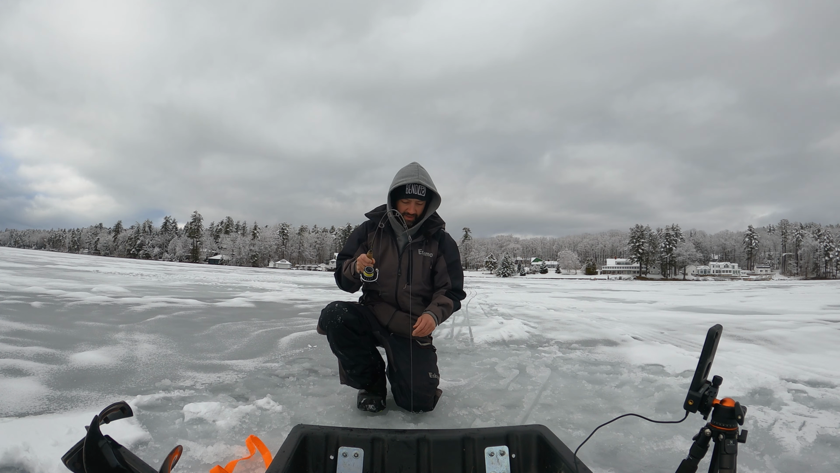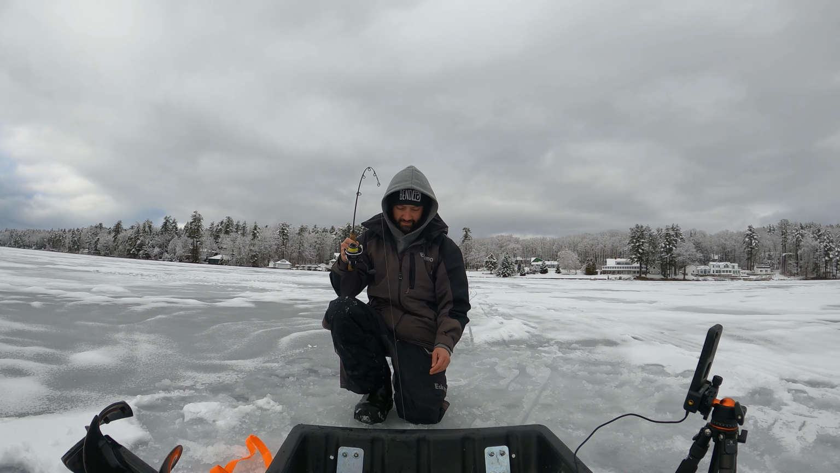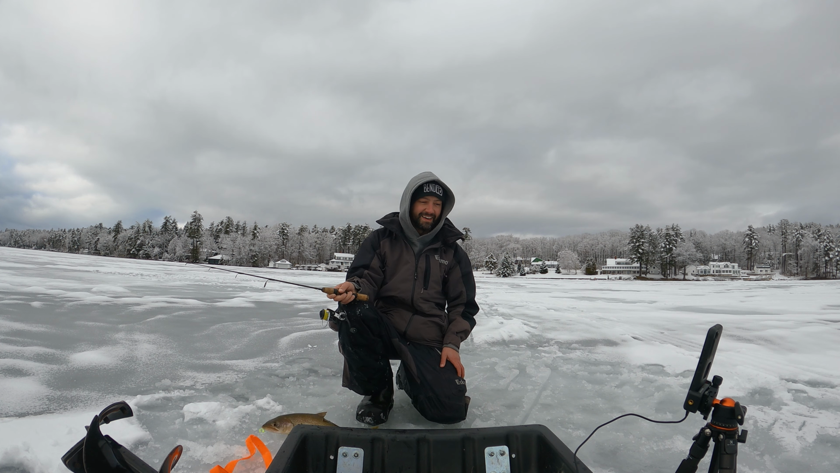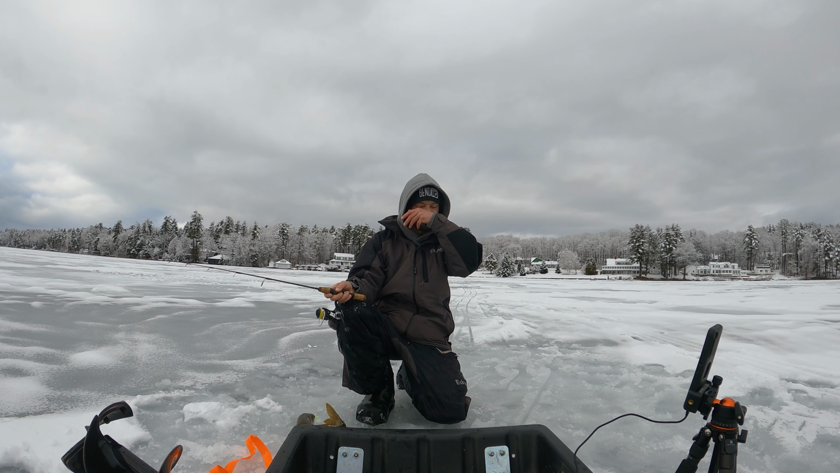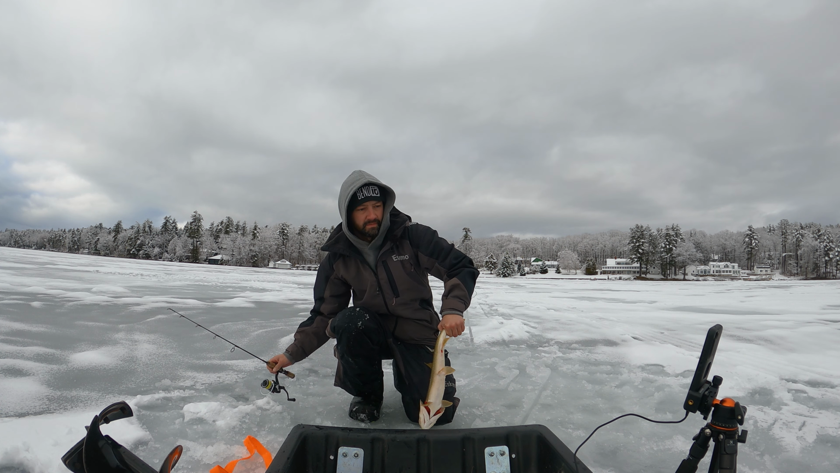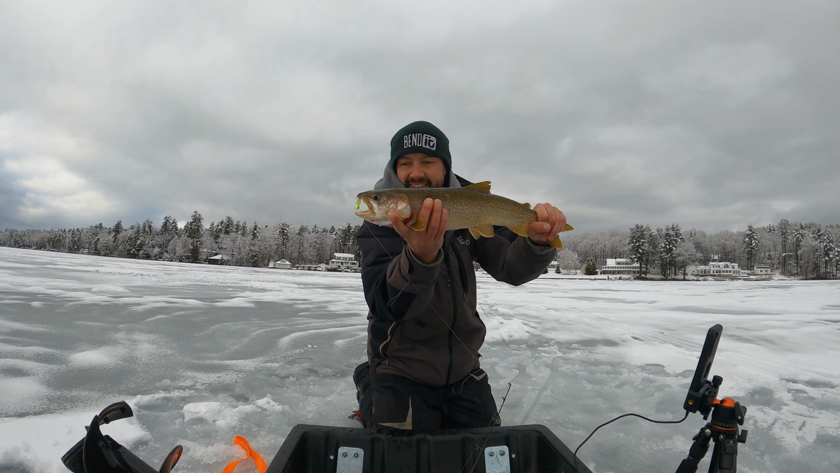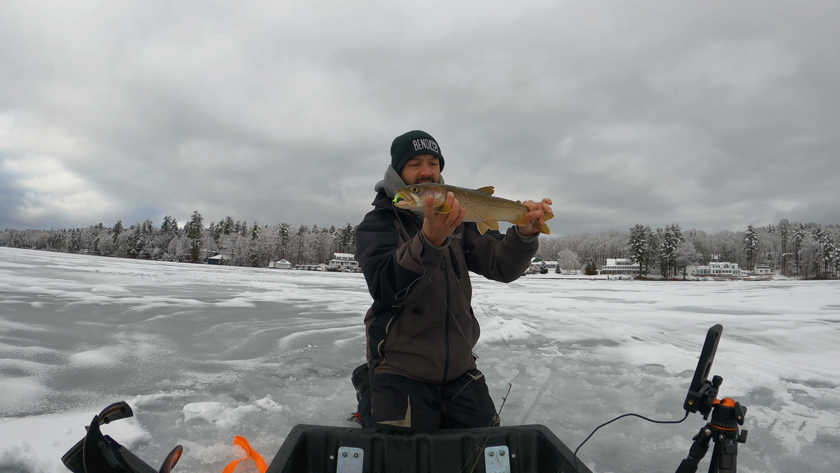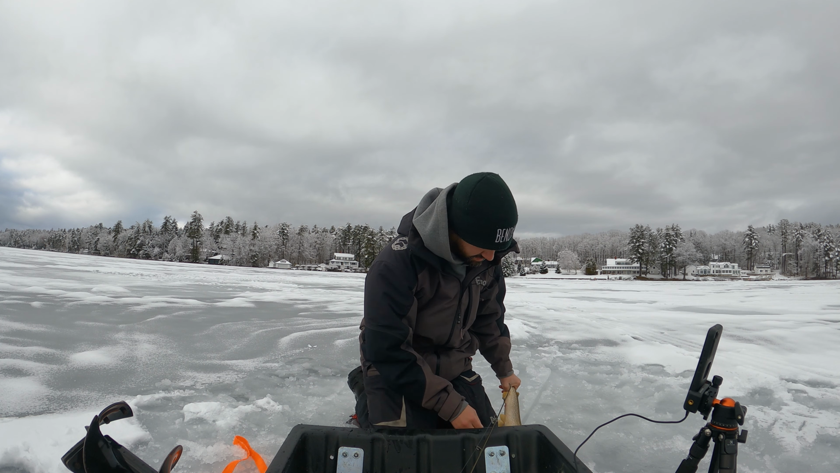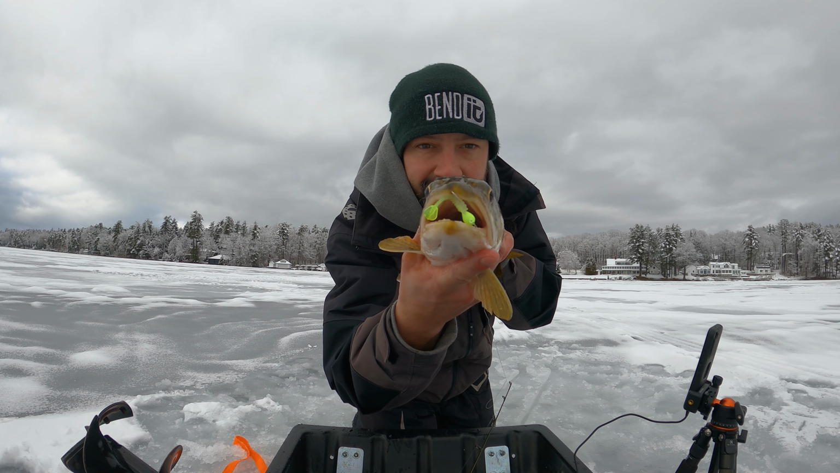Good old Will spot, man. Oh, that hole's tricky. Yes, sir. Oh, I'm so excited. I'm so excited. So excited. There's that lake trout, finally. First one of the day. Not a mondo. But he's got that little jig pinned right in his mouth right there.